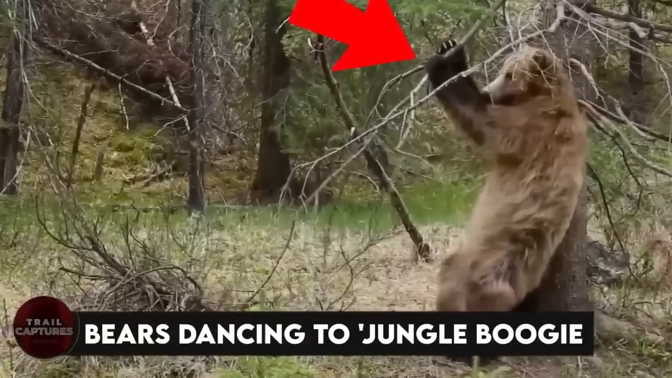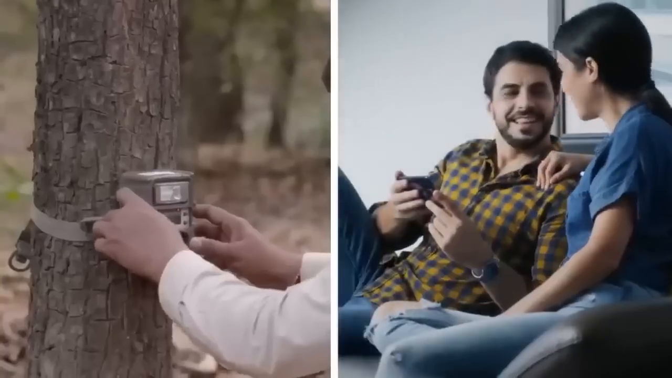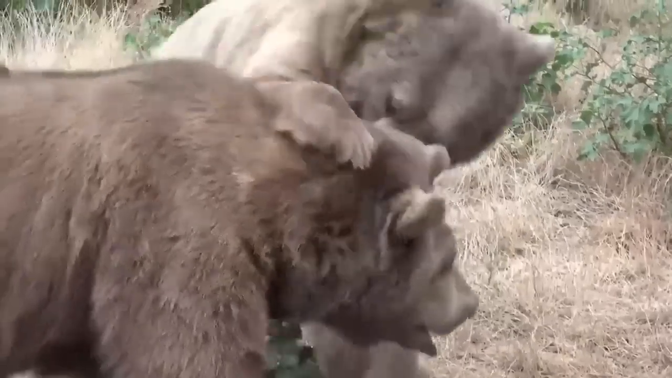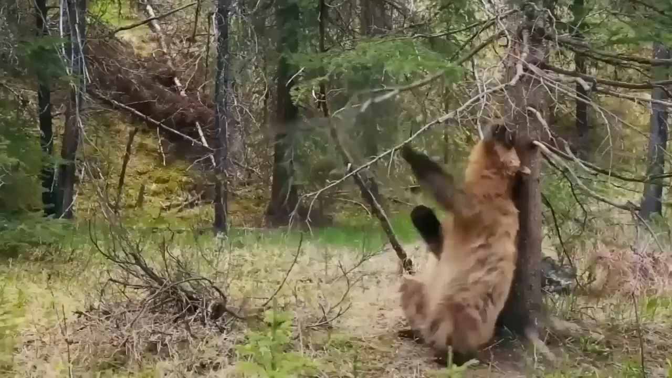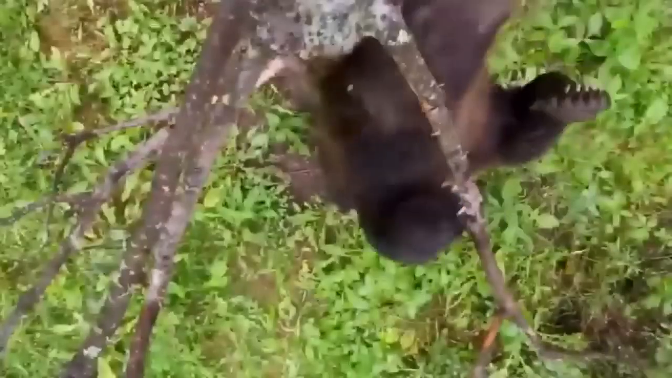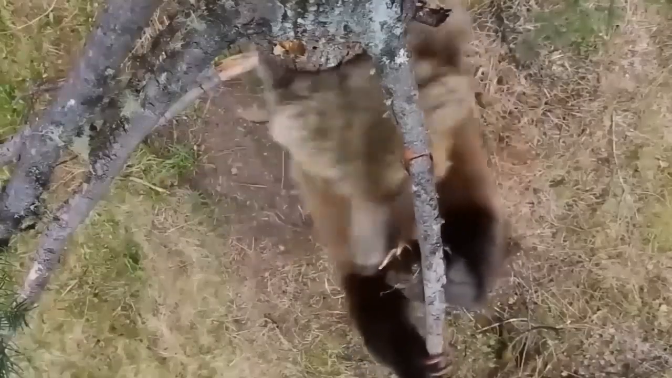Bears dancing to Jungle Boogie. In this disturbing trail footage list, get ready for a sight that'll make you smile. Bears are often known for their playful nature, and this can be seen in cartoons too. This is a video of a bear who's dancing in the jungle. Unbothered by the surroundings, the bear dances to the infectious beats of Jungle Boogie. It seems like he's pole dancing with a branch of a tree. Well, anyway, it's a worthy sight to see.